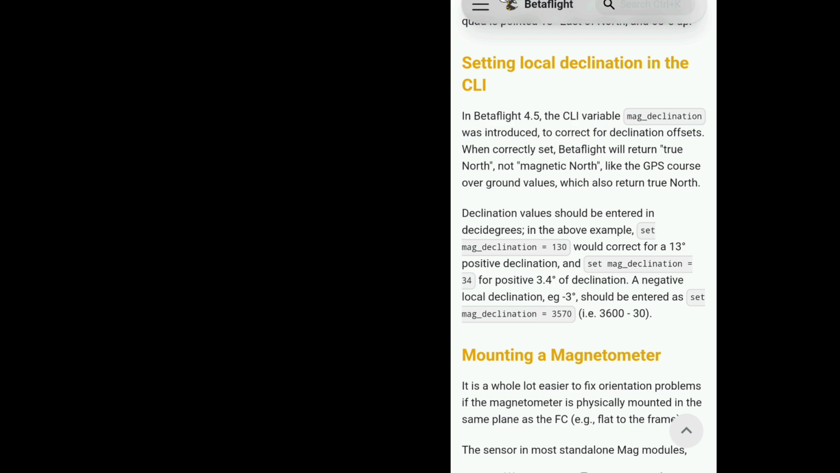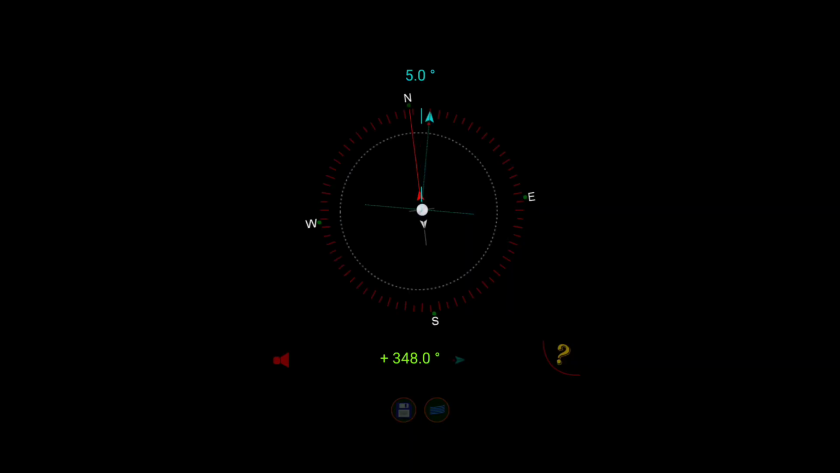And this compass app coming up will help you get your declination. I found this on my phone and it works great. Mine was 3550 for my area, but it changes with every area. You could point it straight north and then spin this little arrow up top, and it'll give you your declination. Mine was 3550, like I said, but I'm just showing this as an example. And you can see 3590, 3580, but I'm not really settling on it, so I'm just showing you how close it can get. So, awesome little app.